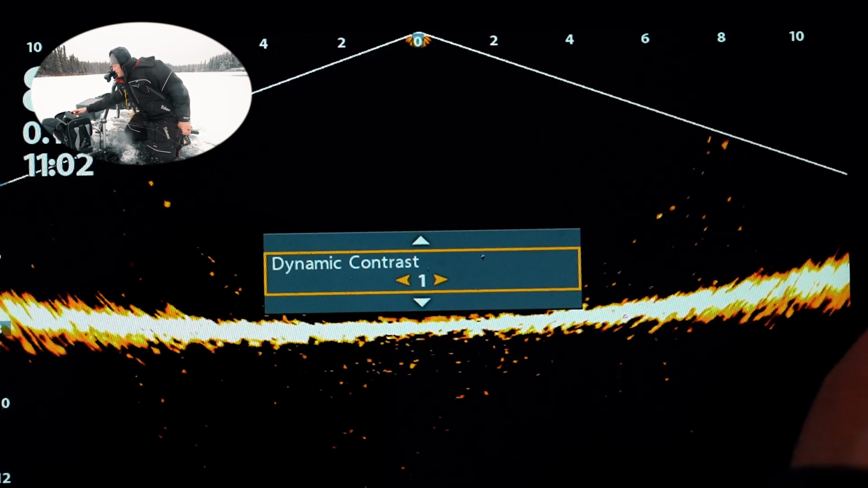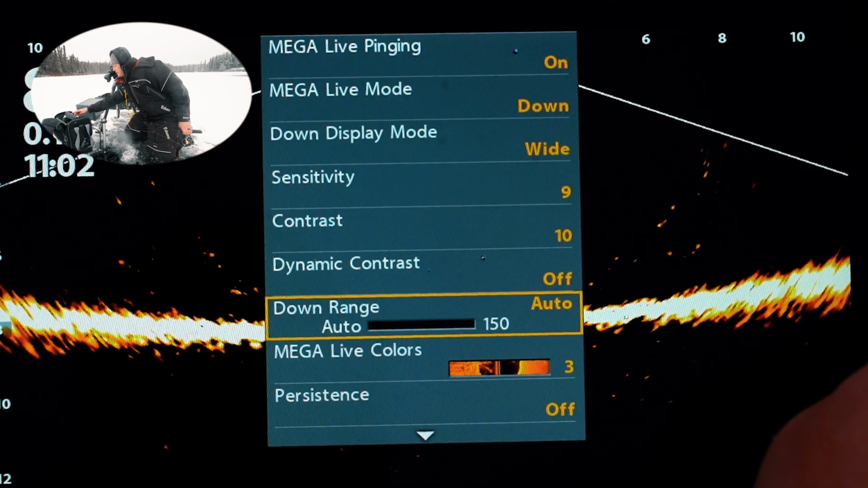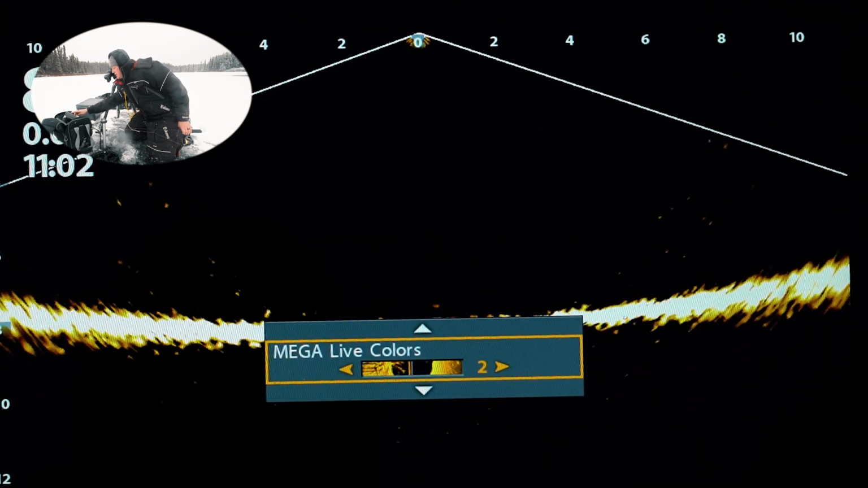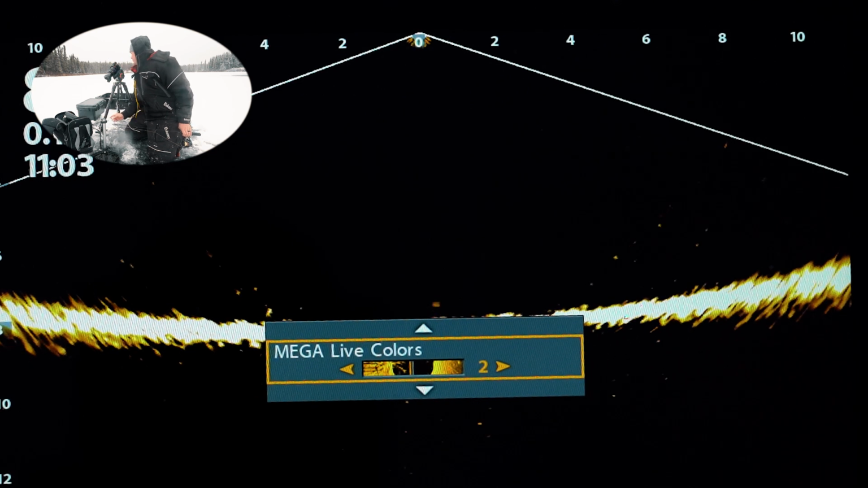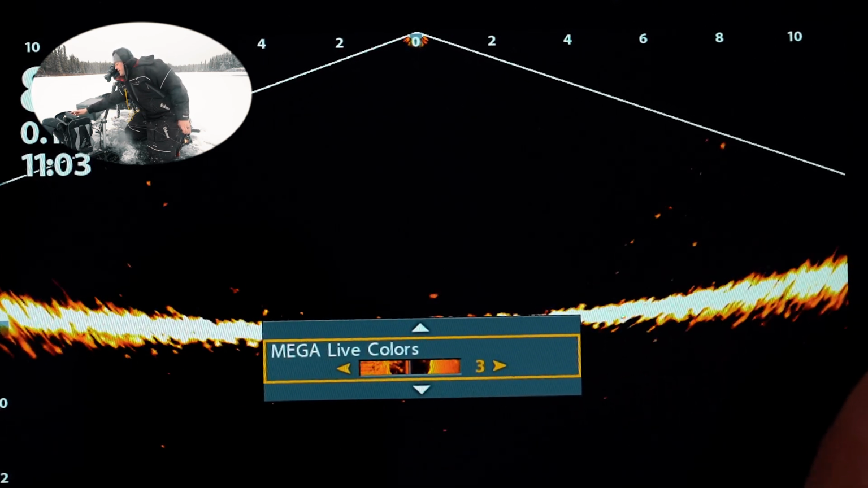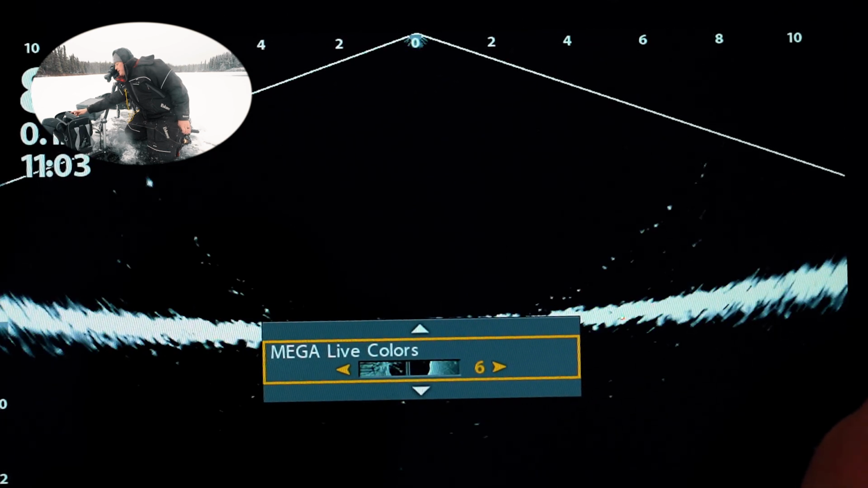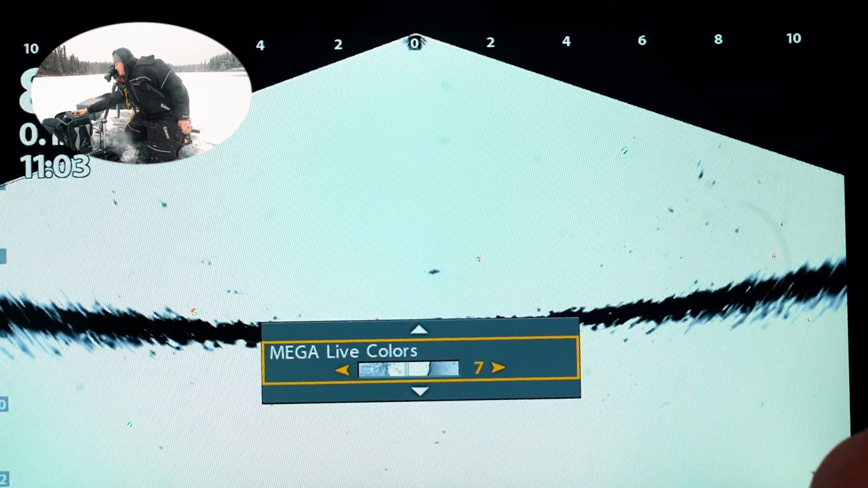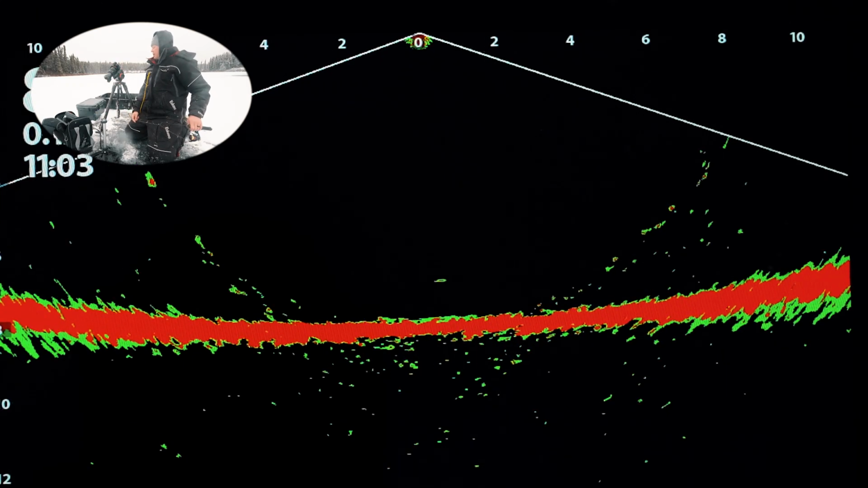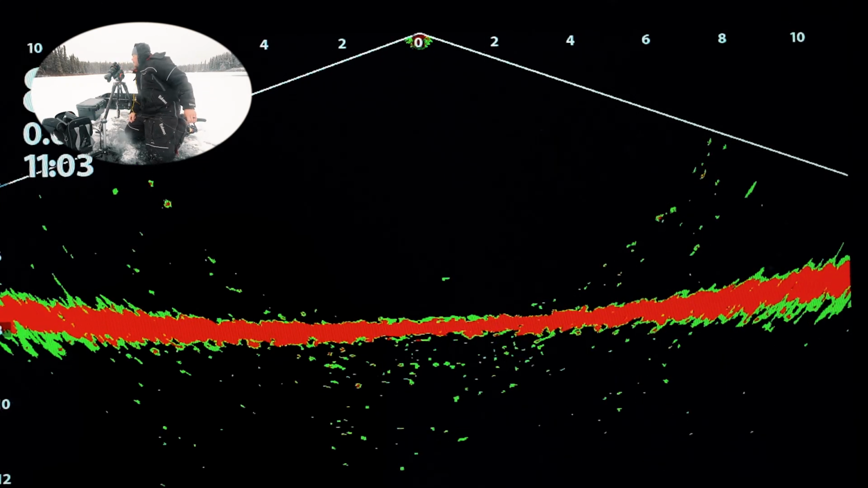Contrast, dynamic contrast. I think it just tightens things up a bit. Then you got the color palettes. Number 1. Number 2 is what it was defaulted to. Number 3 is what I set. It's just got more of a blacker background. Number 4, 5, 6. Ooh, that's kind of trippy. I don't mind that actually. It has pretty good contrast.